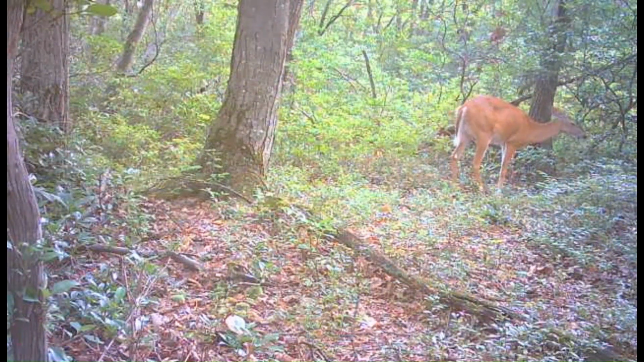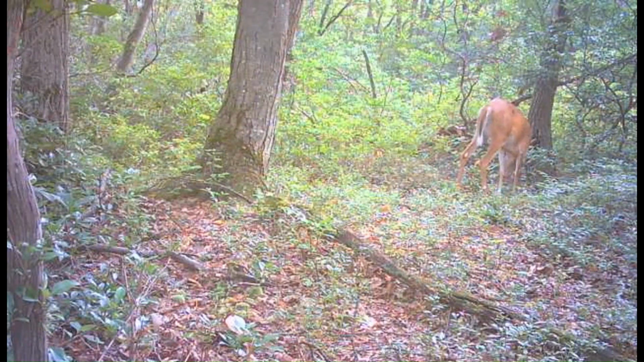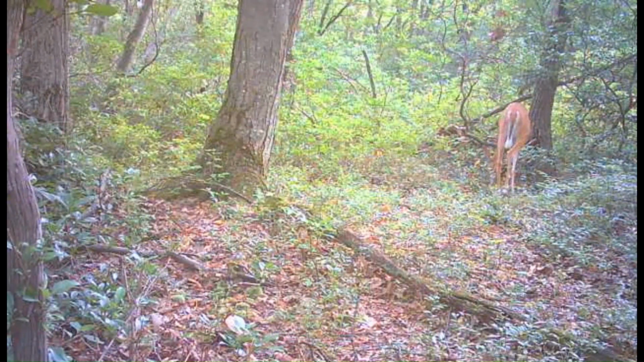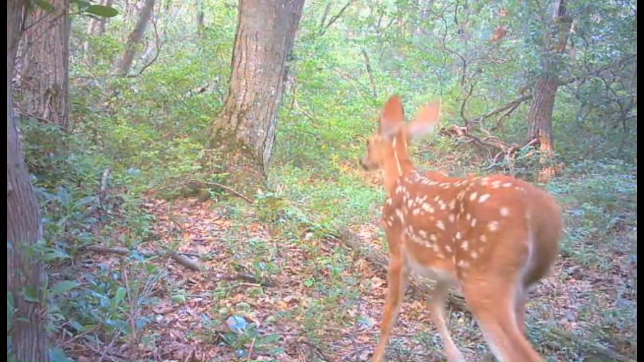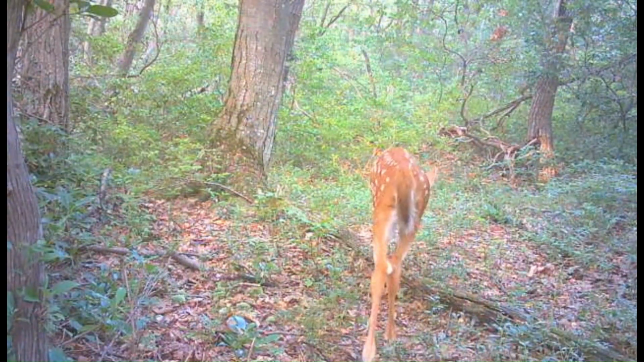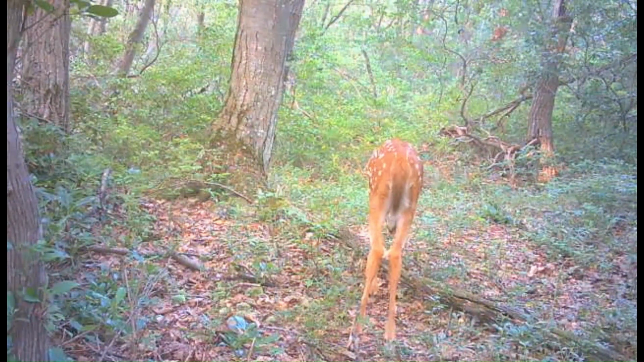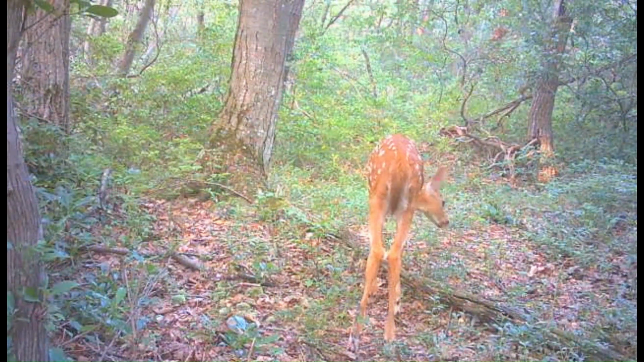And we got another doe in there feeding, helping keeping the path cleaned off. Fawn. One of the smaller ones, I think.